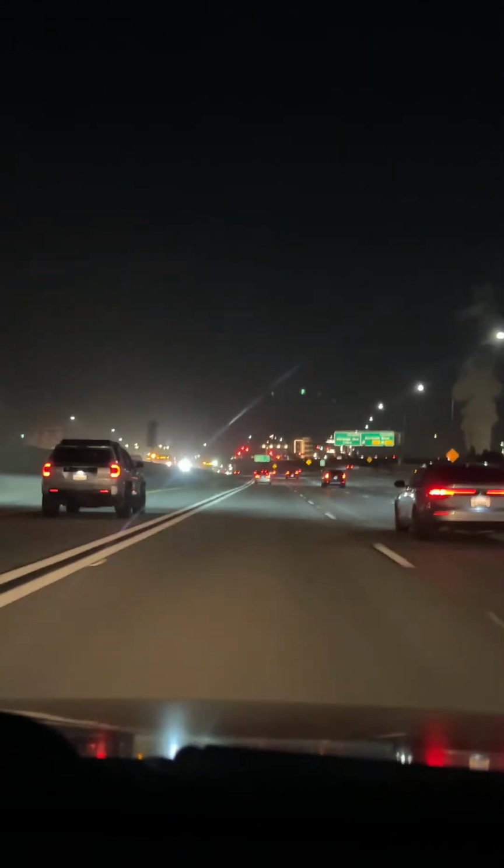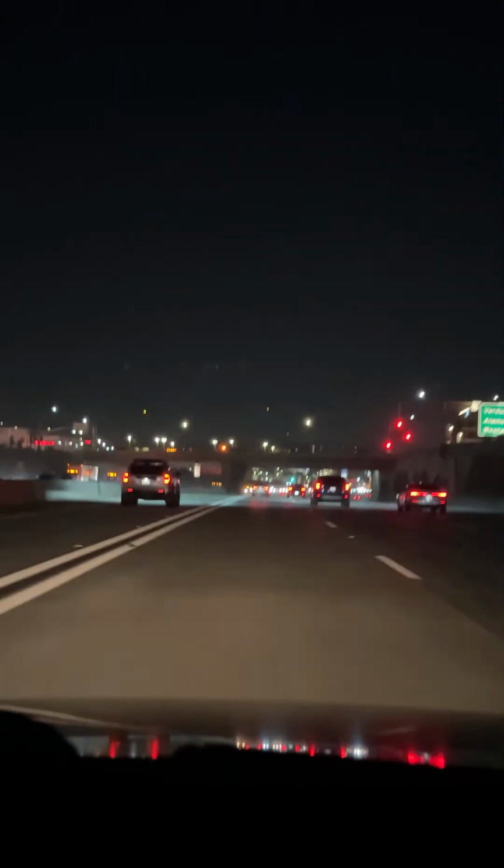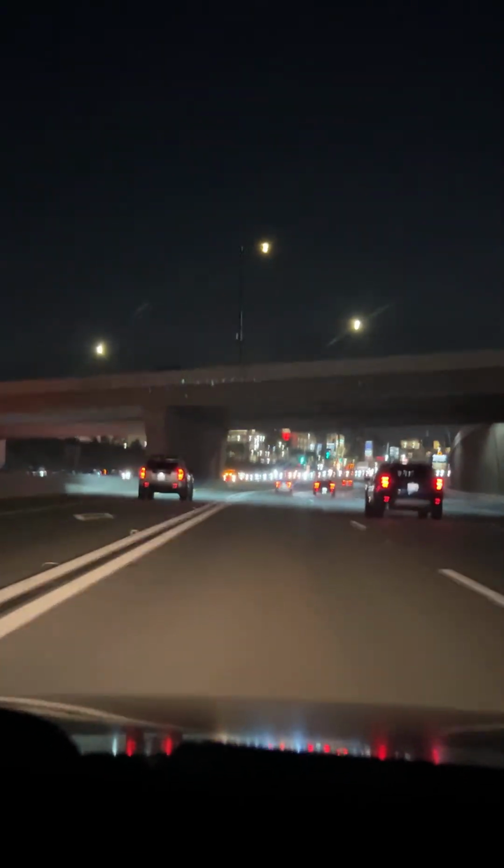I've been driving for almost an hour. We are in Burbank. Man, look at all that traffic, man. Not to ever go back here this way.